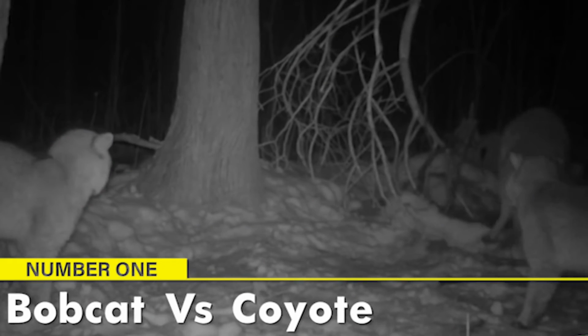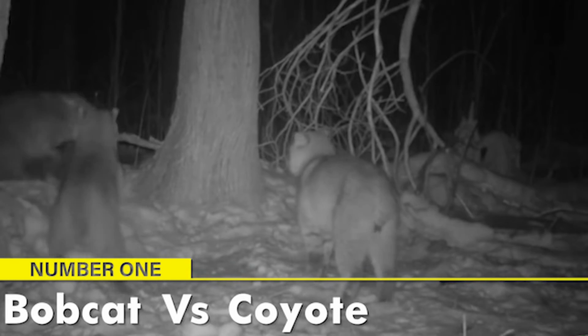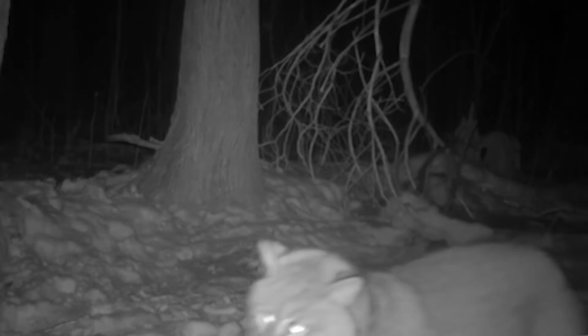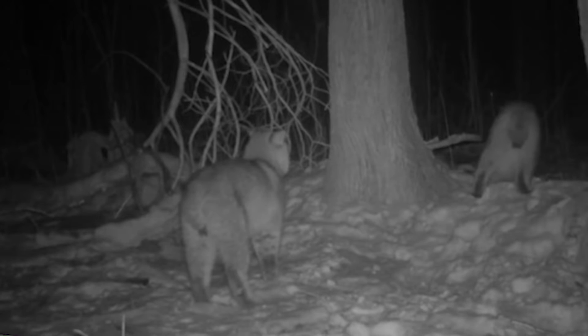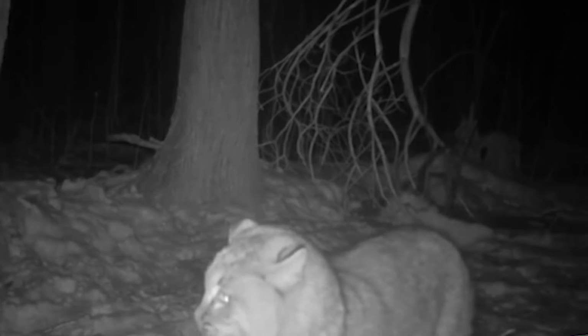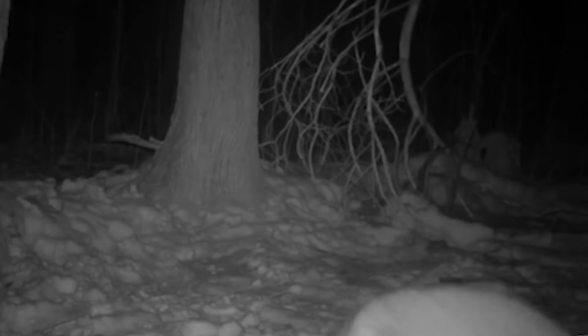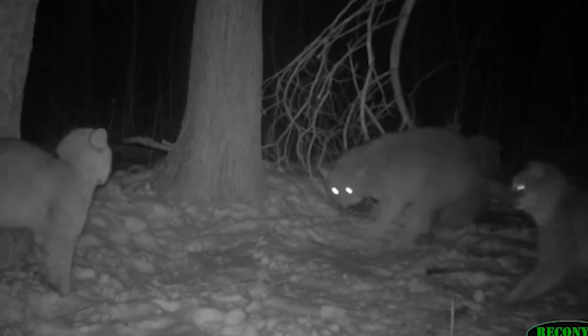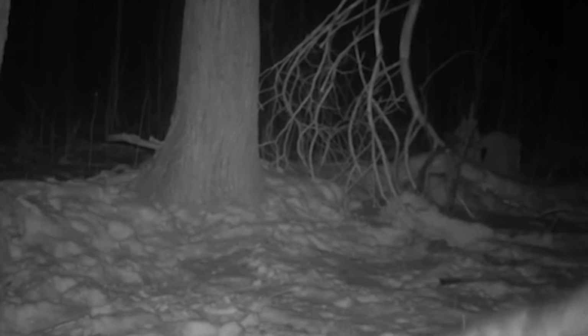Bobcat vs. Coyote. This video clip shows a few photos from a trail camera. A man captured a rare and intense standoff between a coyote and a bobcat on his trail cam. The footage shows the two animals facing off, with the coyote appearing to be on the defensive as the bobcat advances. Despite their similarities in size, the bobcat wins the standoff and the coyote eventually retreats. While bobcats and coyotes rarely fight, each knows the other is a formidable foe.